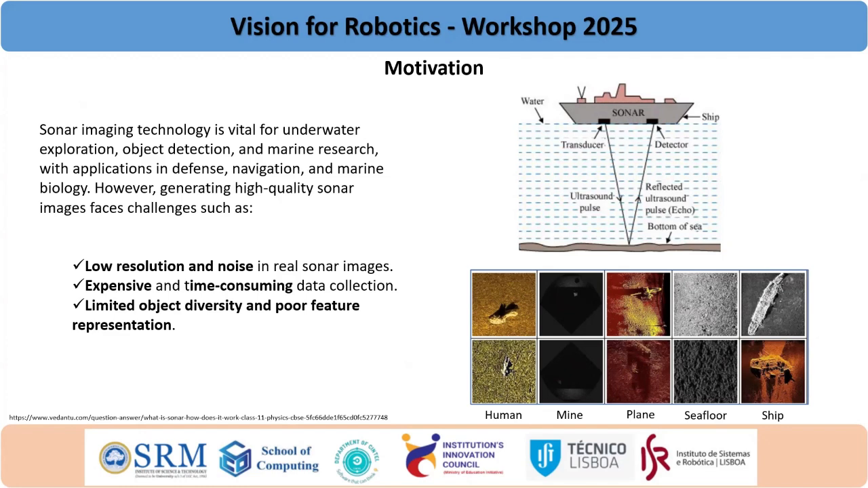So now we come to the sonar image. Like Jayakant sir said yesterday, there is an emitter and receiver, like LiDAR and radar, and the same in sonar, but it's underwater. Signals will be emitted from the transducer and then picked up by the detector. After the detection, we will get the image of the object. So this is the working of sonar, this is how the images are captured.